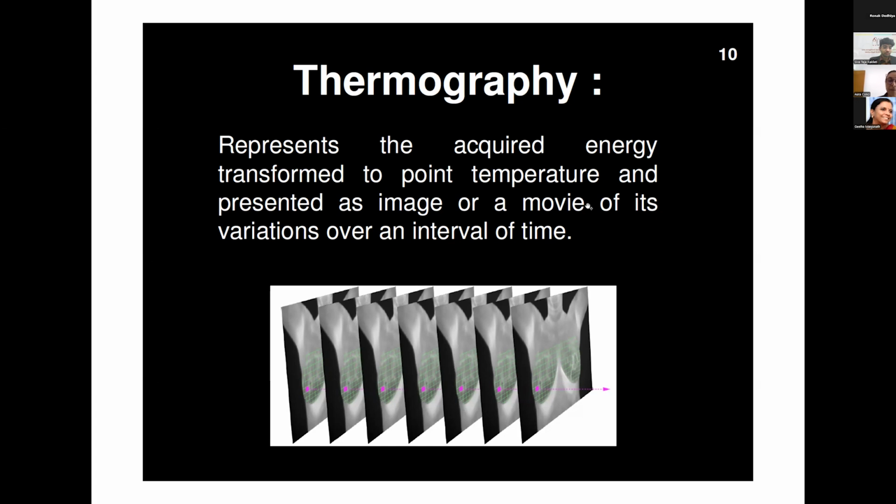Sometimes it's very important to acquire it when you prepare the database. But in the end, thermography is this acquired energy transformed into point temperatures and shown in a way that you can use a computer to interpret with image processing techniques, or you can interpret it without a computer if you are a very good radiologist or medical doctor with training.